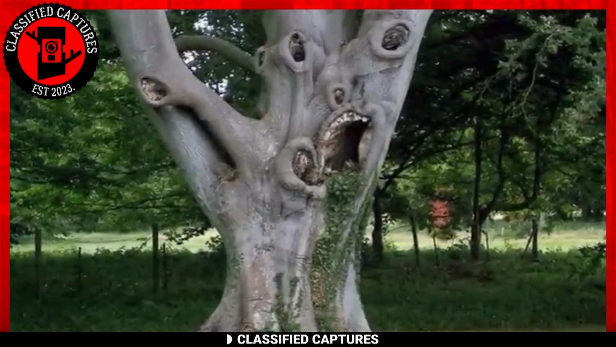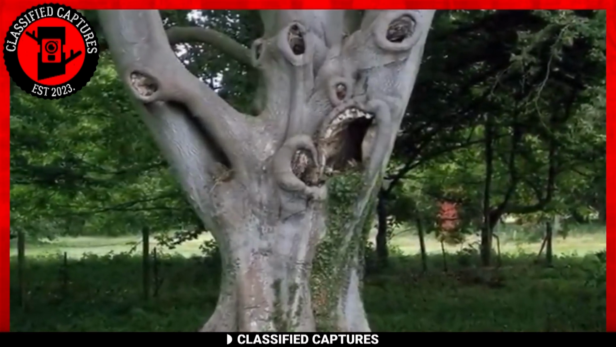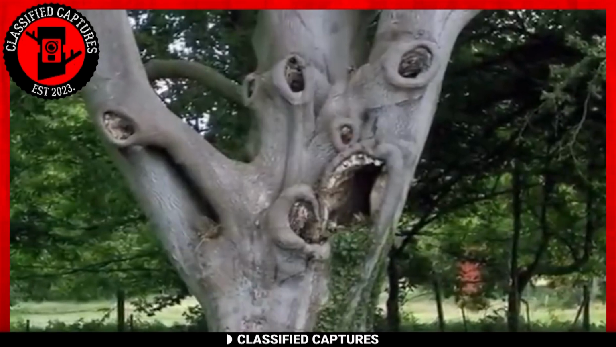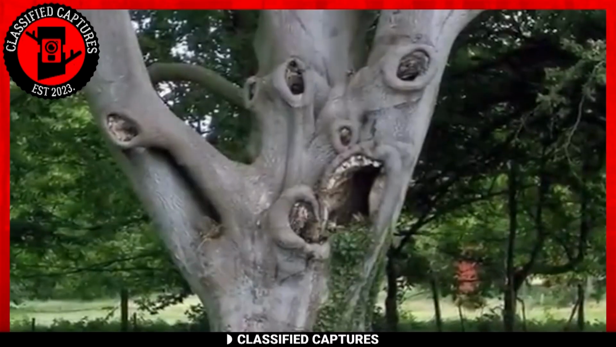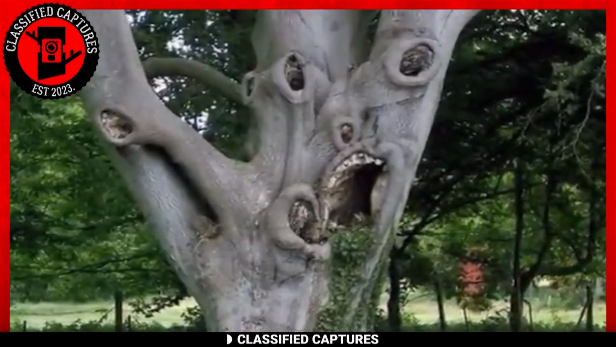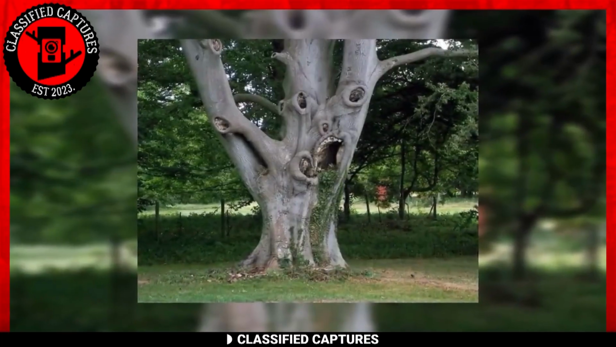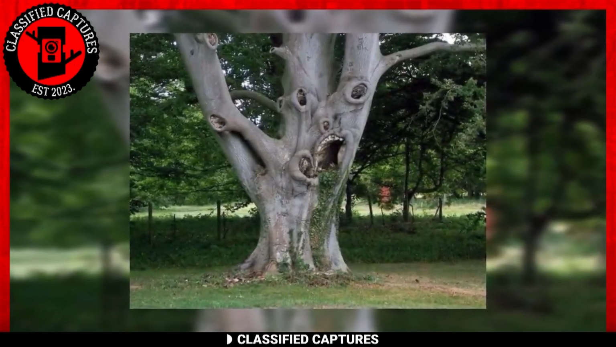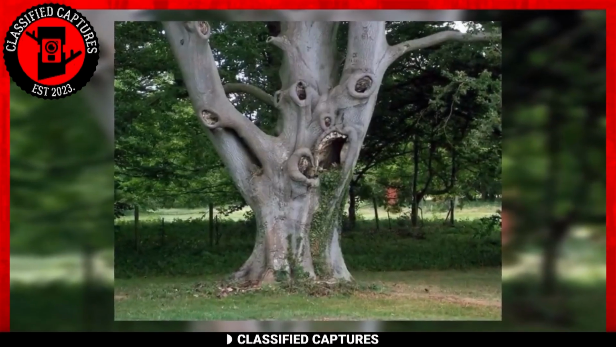Here we encounter another tree, but this one is considerably scarier than the previous one. This peculiar tree seems to have a face, and it's not a friendly one. At the top, you can't help but notice a pair of enormous holes resembling eyes. Right beneath that, there's something that eerily resembles a nose, and beneath that, a gaping void that can only be described as a wide-open, terrifying mouth.